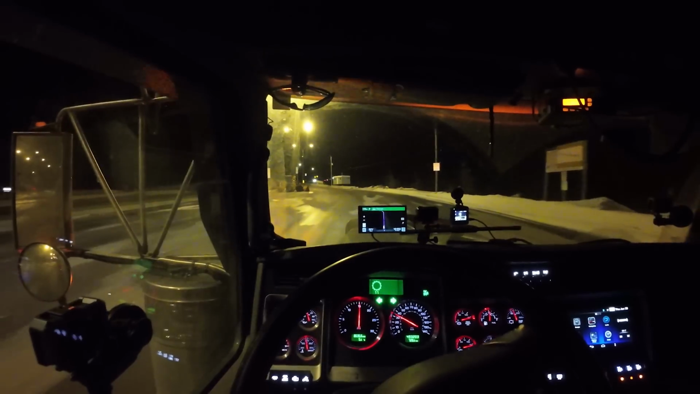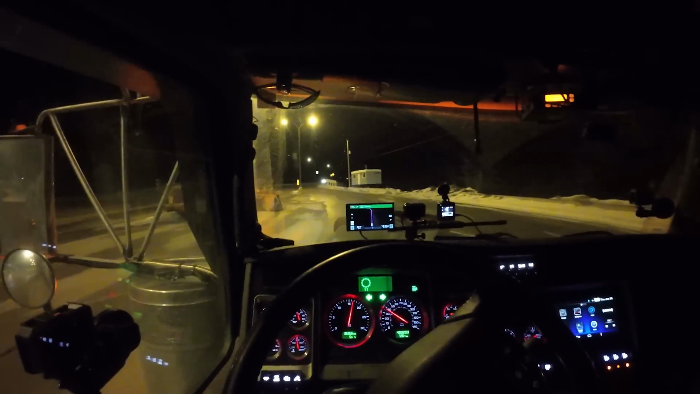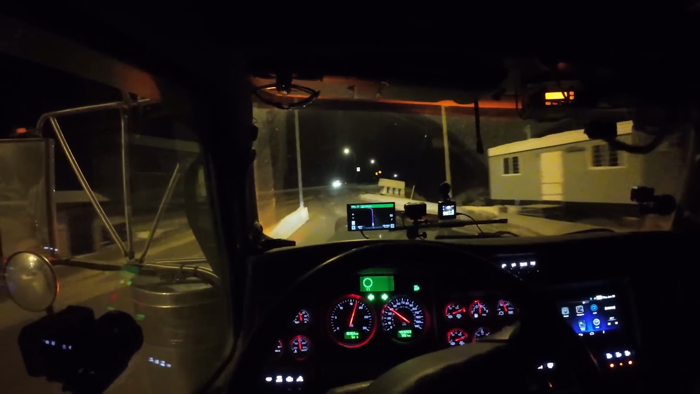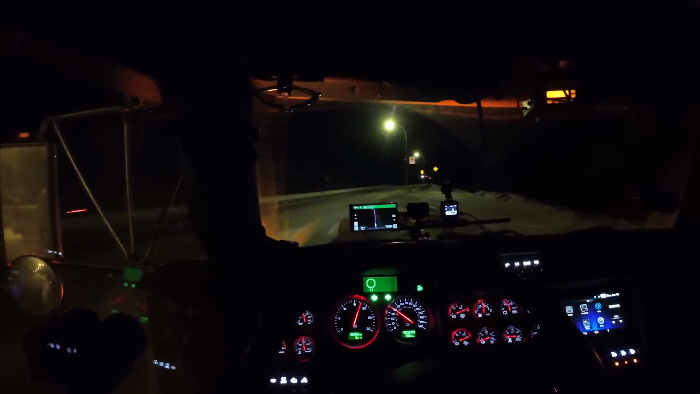Four-way flashers on. Got our own lane here.